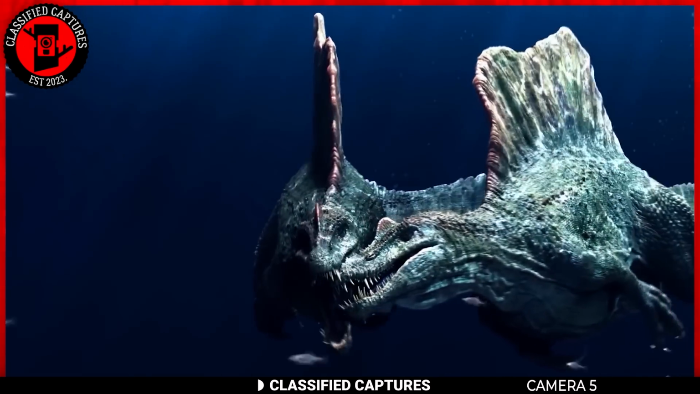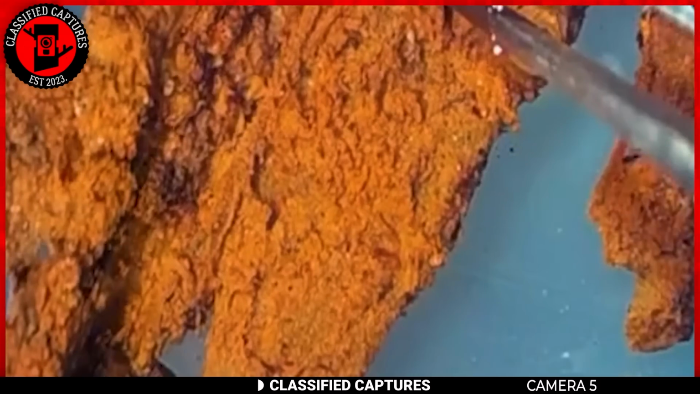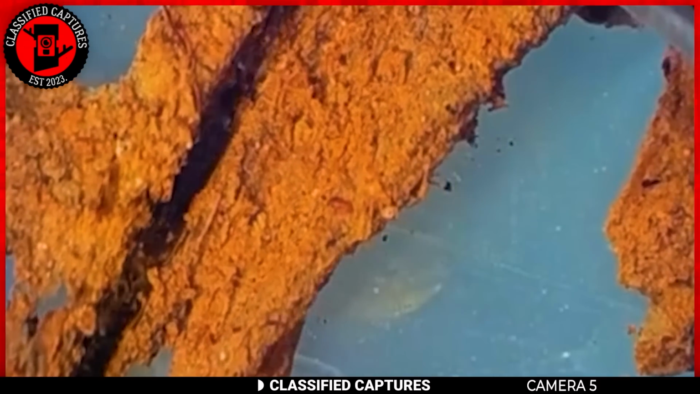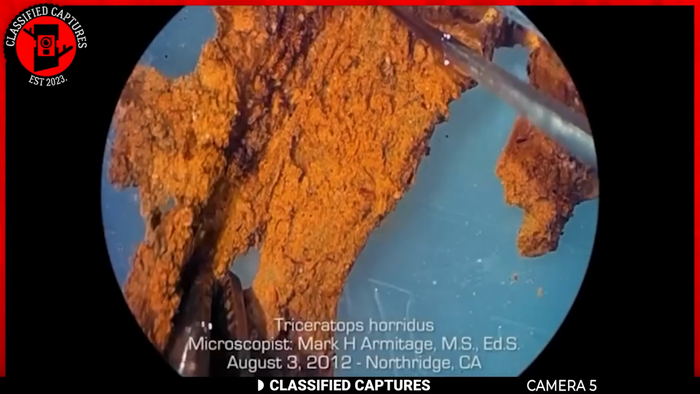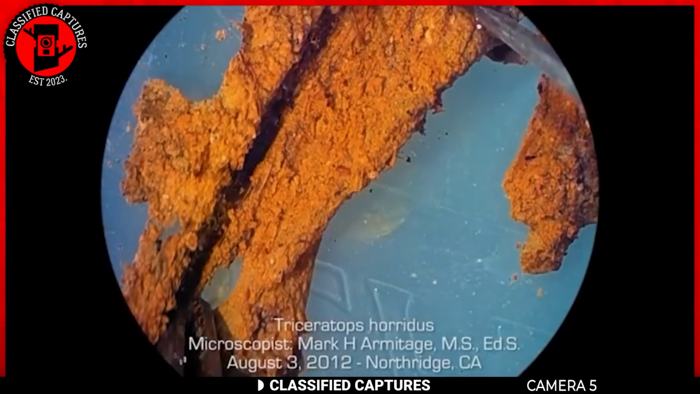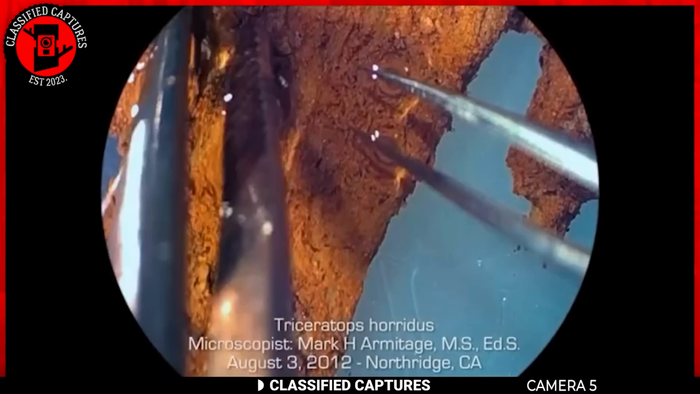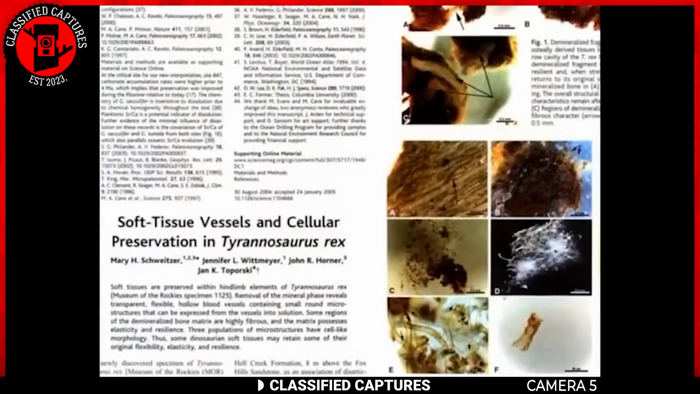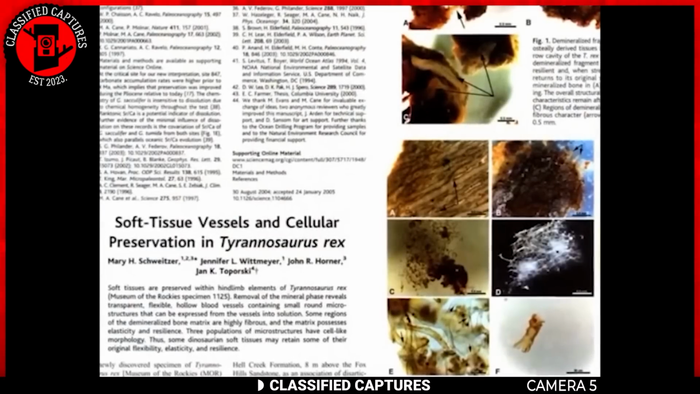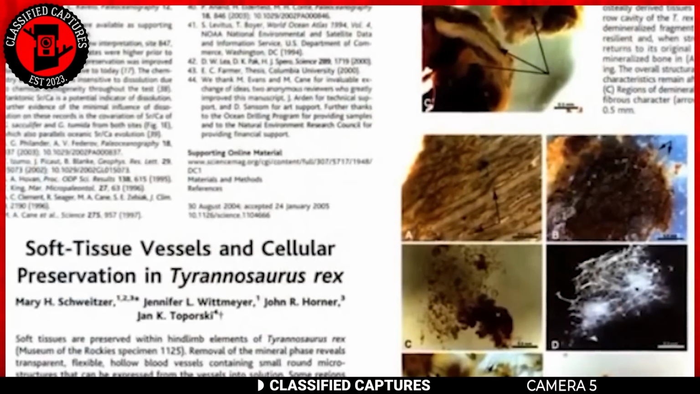We sometimes like to think we've figured it all out when it comes to dinosaurs, but discoveries made on a daily basis make it clear that we don't know as much as we think we do. Recently, they just found unfossilized soft dinosaur tissue. Soft dinosaur tissue? What you're seeing on your screen is soft dinosaur tissue, and this shouldn't be possible. Dinosaurs have been extinct for millions of years, which makes it impossible for any tissue related to them to exist.